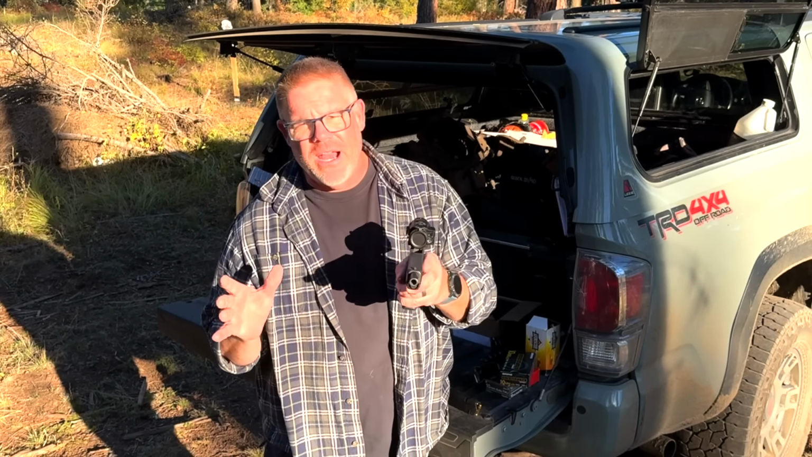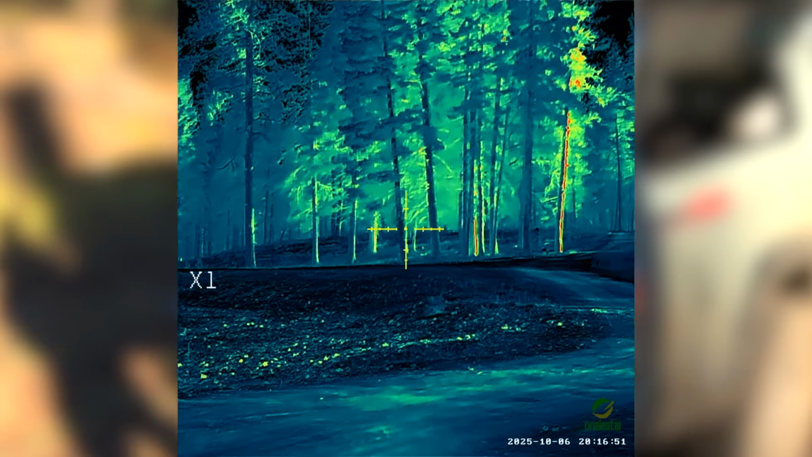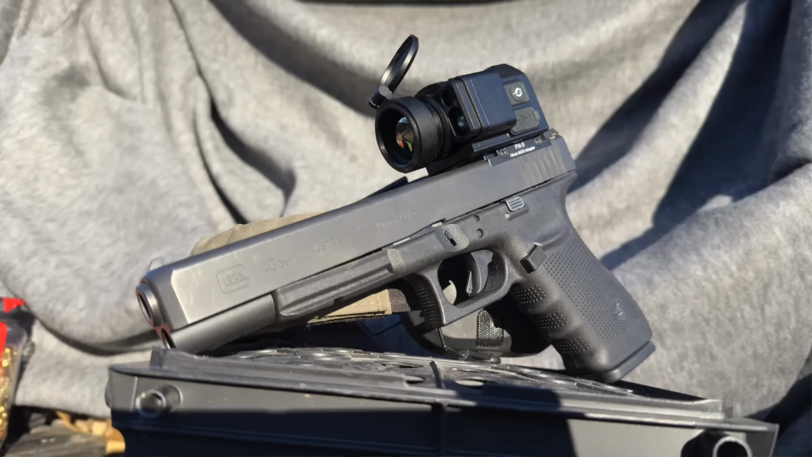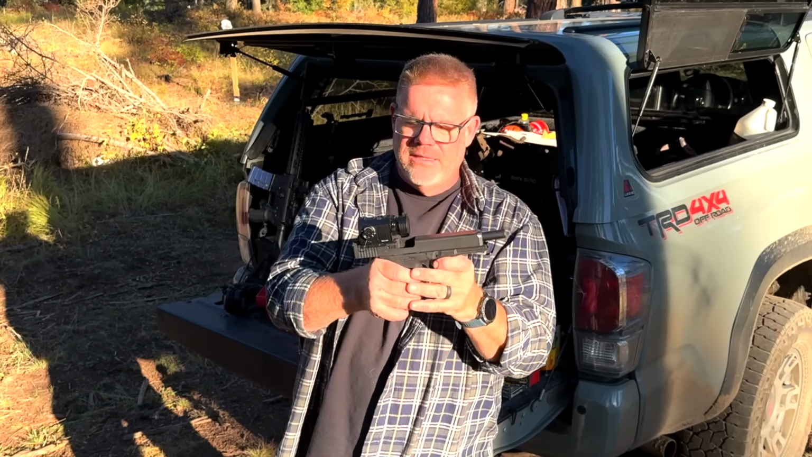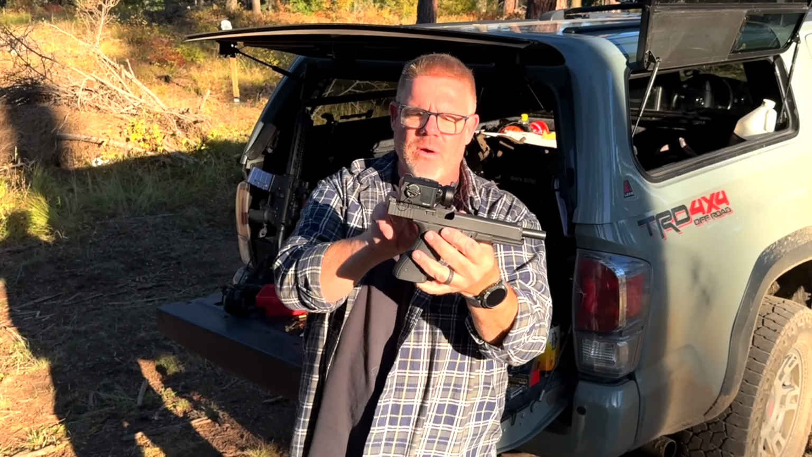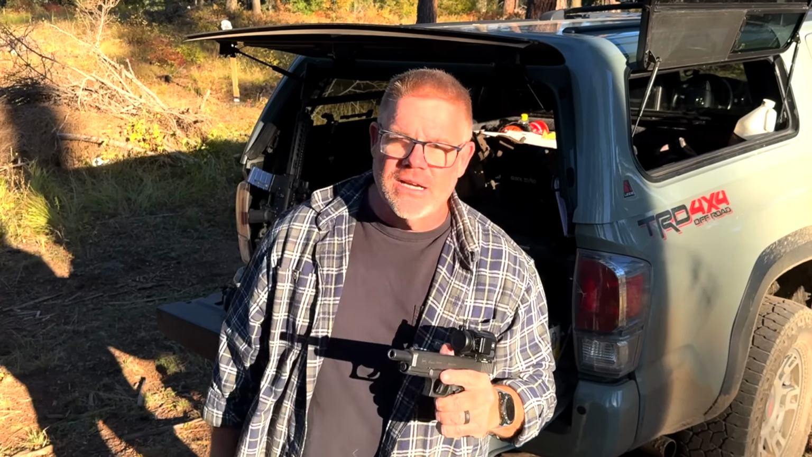You're actually going to be surprised because this thing has every single feature of its bigger brothers that are out there on the thermal market. It's in a package the size of a salt and pepper shaker, and it's actually got a couple extra features that are required because of its size. So let's take a look at it. I think you guys are going to be shocked.